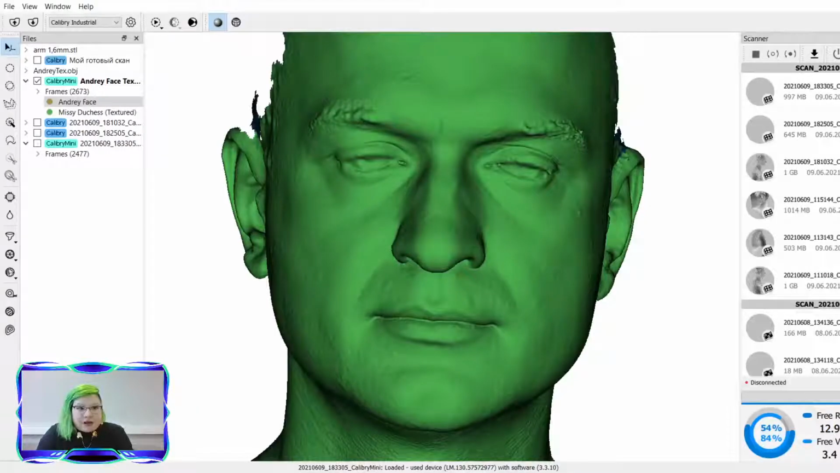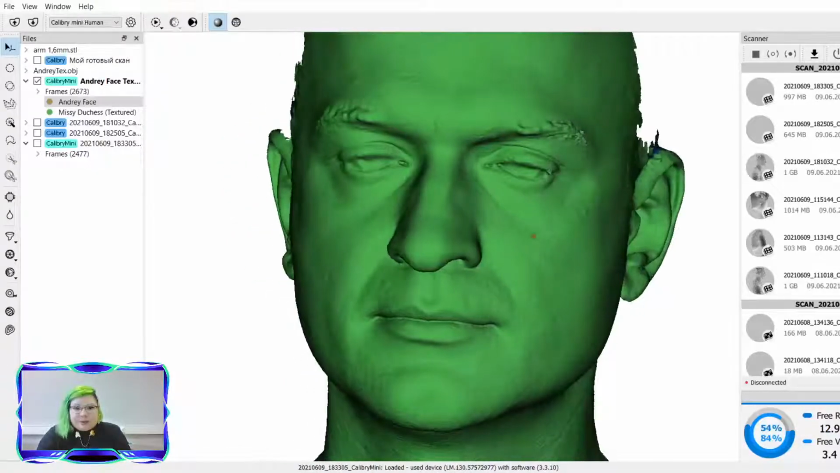This model was finalized in our Calibri Mini settings. So for the Calibri Mini, the highest resolution possible is 0.2 millimeters. And this model that you see in front of you was finalized on 0.3 resolution.